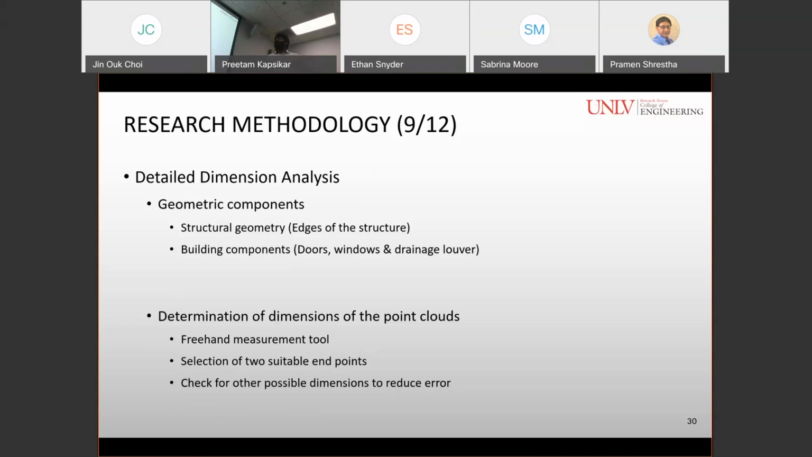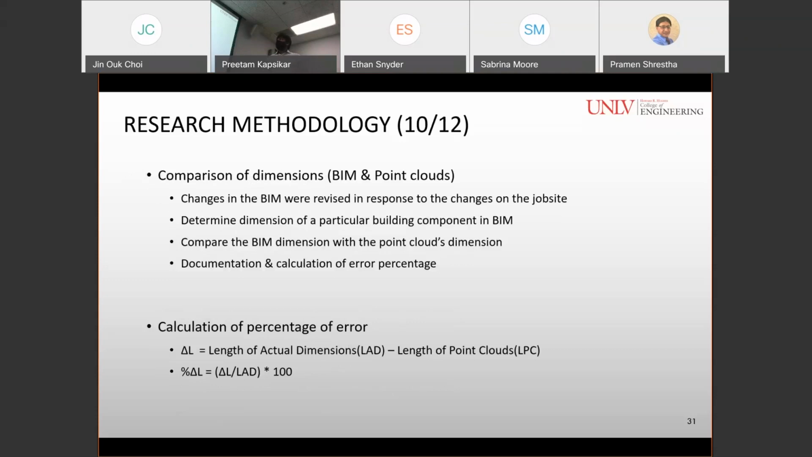For determination of dimensions of the point clouds, a freehand measurement tool was used, by selecting the two suitable endpoints of the point clouds, and it was also checked for possible dimensions to reduce the error. And then the comparison of dimensions was conducted between point cloud dimensions and BIM dimensions. Changes in the BIM dimensions were revised in response to the changes on the job site.